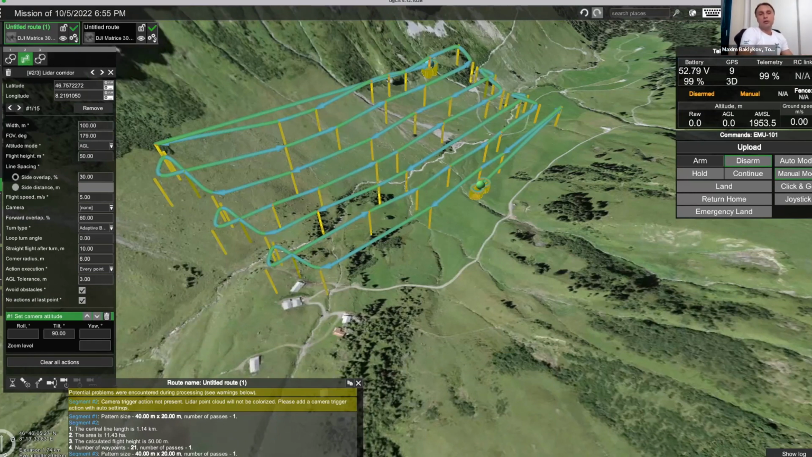It's best not to look at technical specifications like the working distance of the LiDAR. Some manufacturers show it as 300 meters, but in reality it doesn't work at 120 meters, and an accurate point cloud you will get at 50 meters altitude.